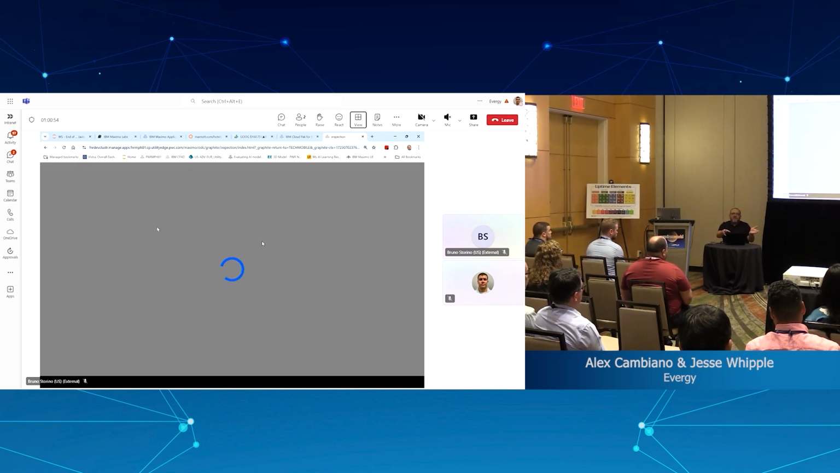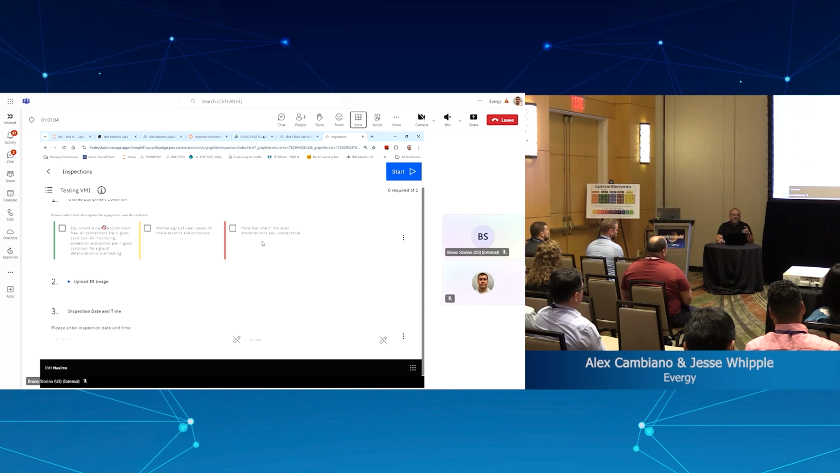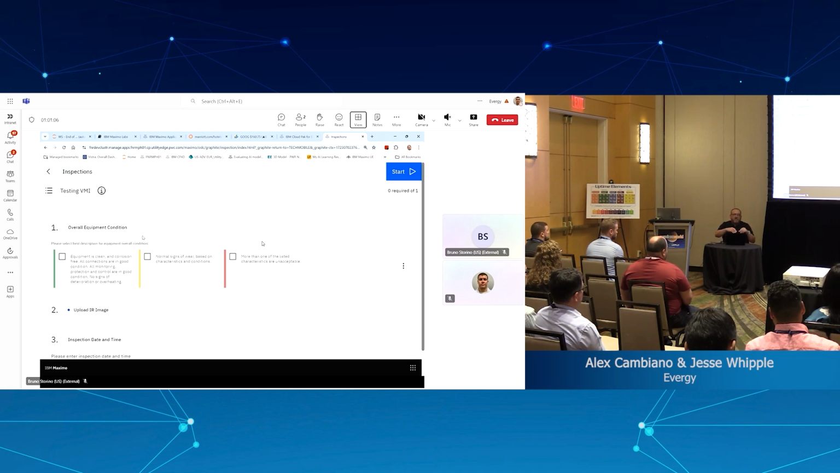And this is showing the screen of a mobile device, pretty much. It mimics that, right? Testing VMI. So you can have as many questions as you want. You can have a detailed inspection, if you will, right? But this one we just created with 3 just to make it easy for us.